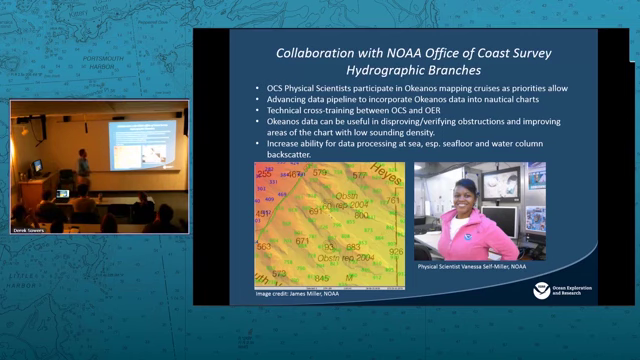And also we're developing a pipeline to have our data get through the nautical charting validation process. So this is an example of a place where there was chart data. We went and mapped it, and then there was analysis done by James Miller, who's a physical scientist with OCS. And in this case, there were obstructions that appear to not be validated by our survey. Also, where there are places in the chart with very few soundings, our data can help provide more soundings for the charting purposes.